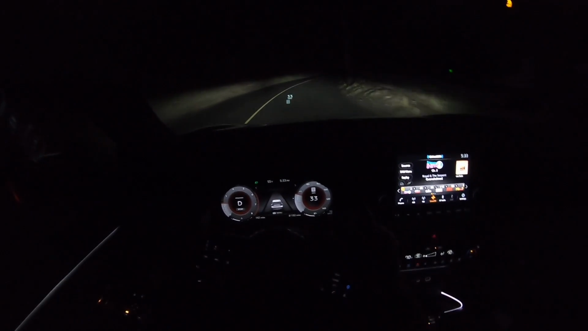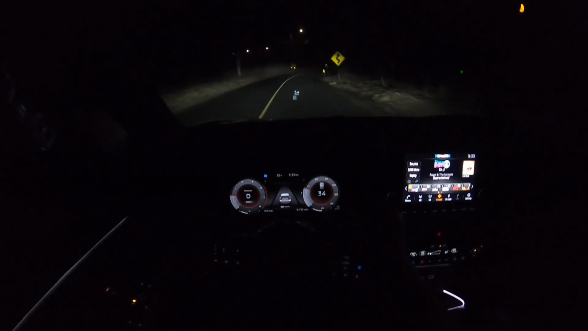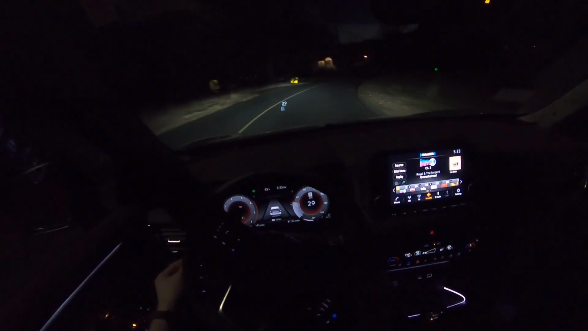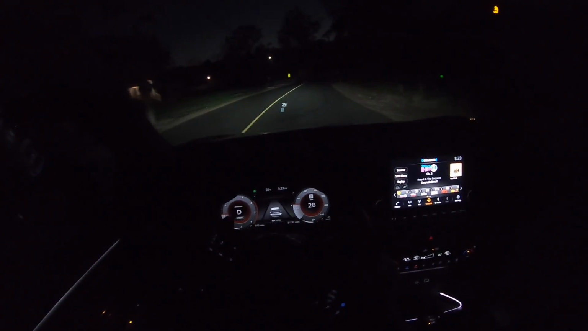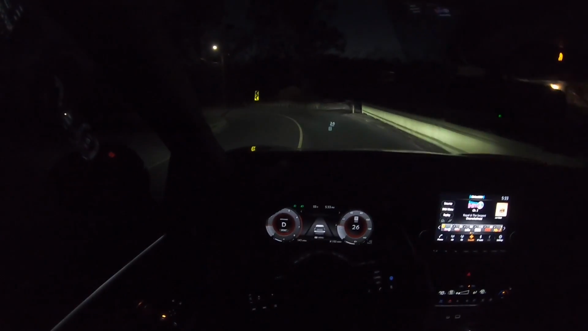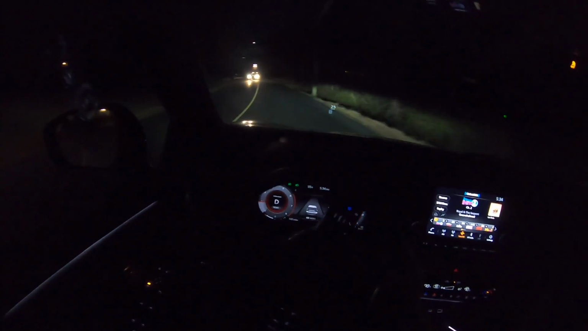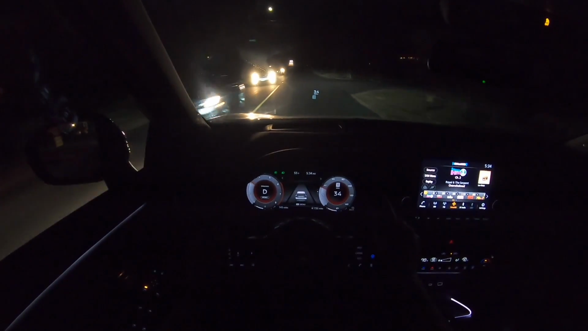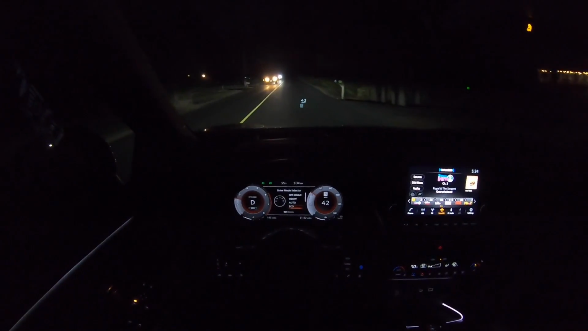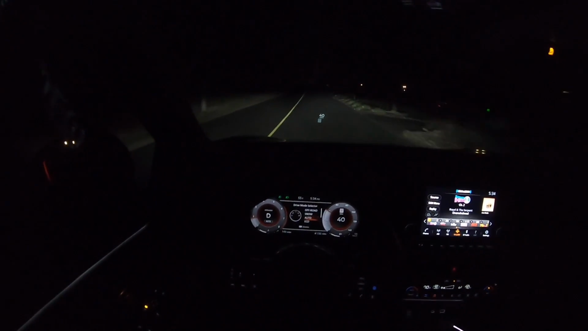Let's go ahead and turn on the high beams. So high beams travel straight, they don't go up that much. And the fog lights, actually, you could see right on the sides, it makes it much easier to see from the sides. Let me go ahead and put it back in auto mode.